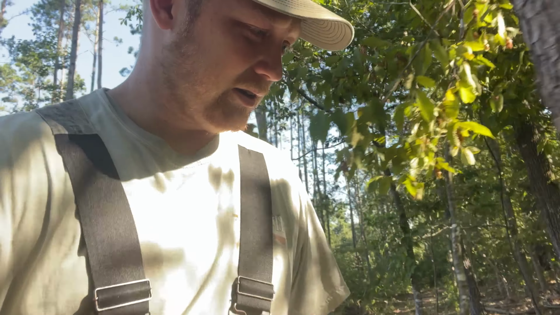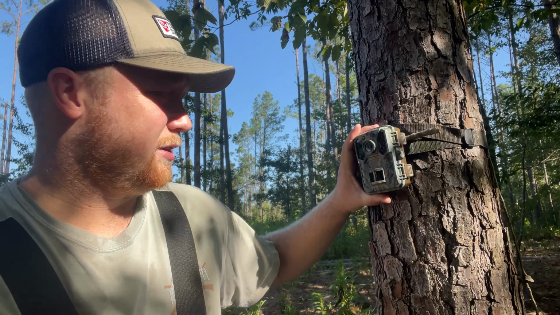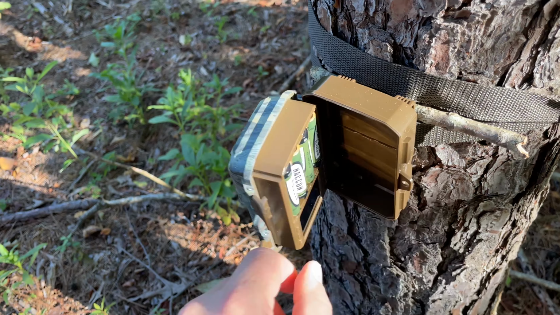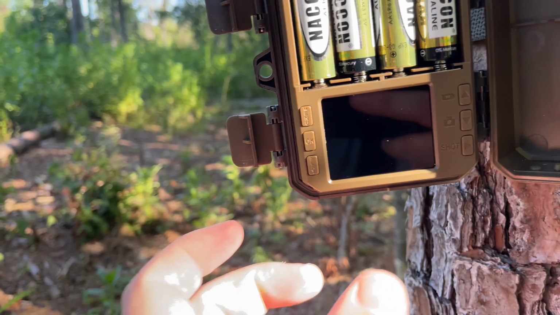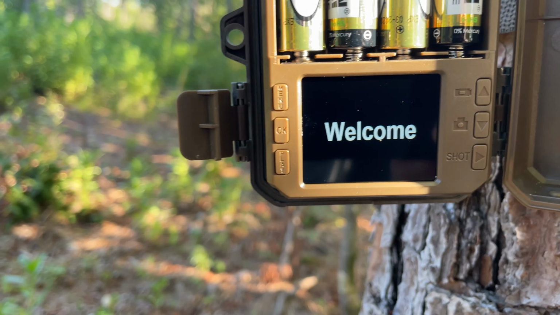All right guys, so it's been about a week since we put this little Hawkray camera out, and I'm just walking back here. I just kind of want to take a look and see if it's taking any pictures. All right, there we go.